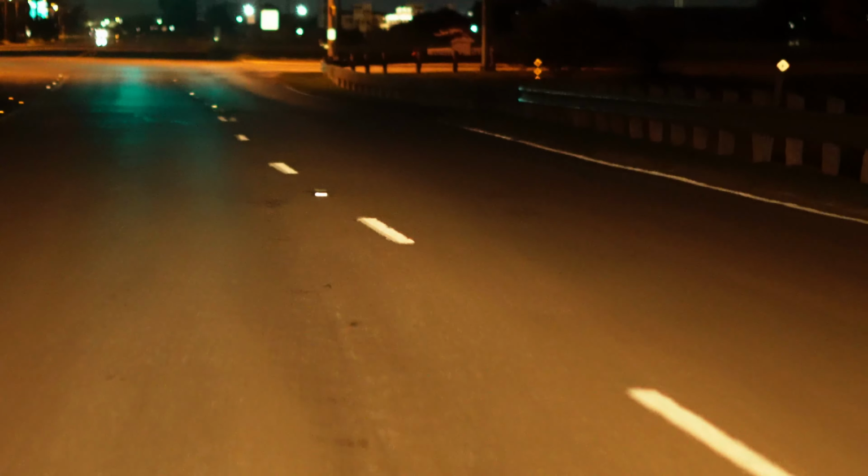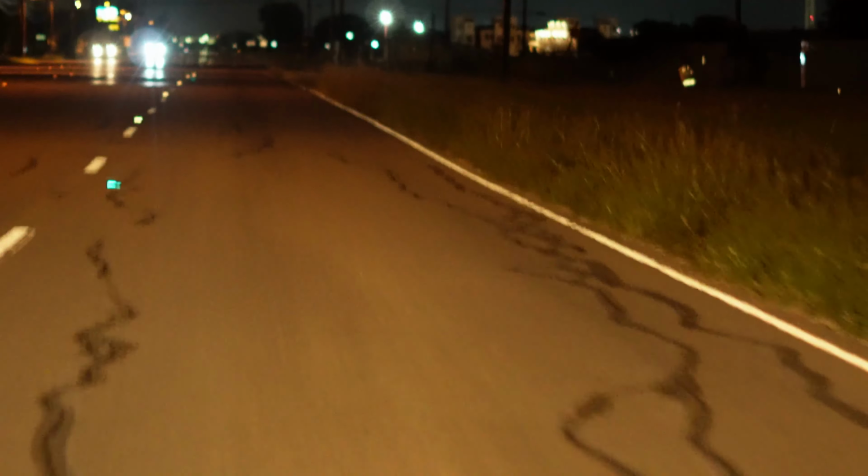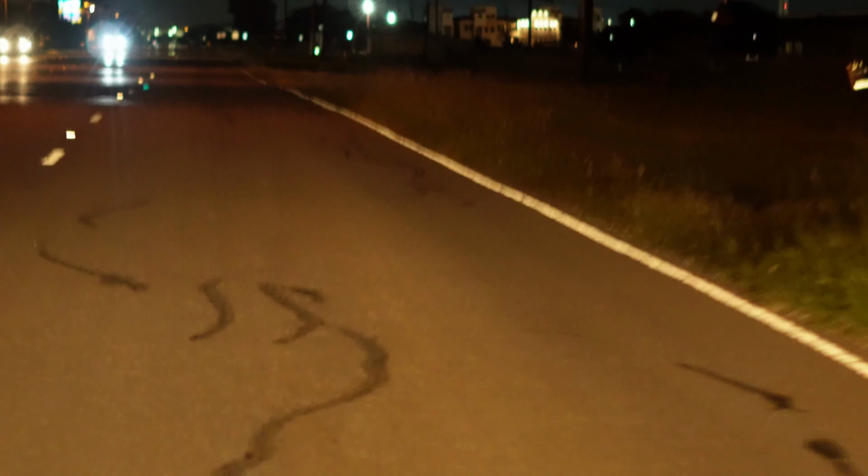So anyway, I'm going to drive straight down. Looking pretty good. First, I got it a little bit crooked, like that. Now I'm right on the lane. So this is a little bit different from a 2.8, okay?